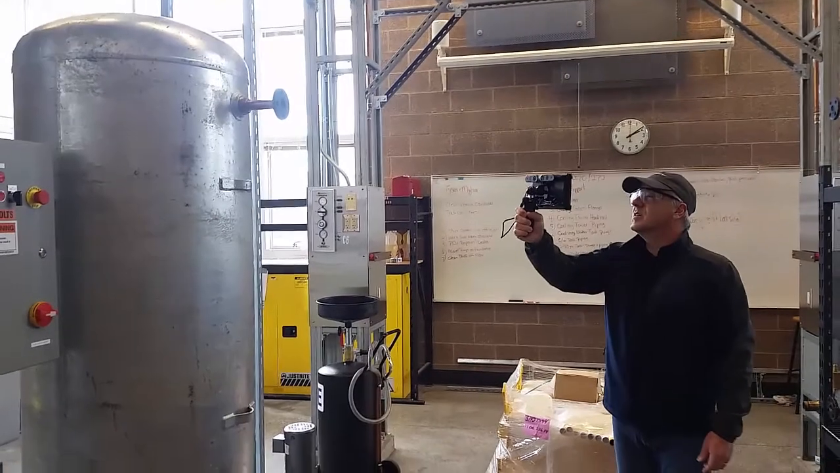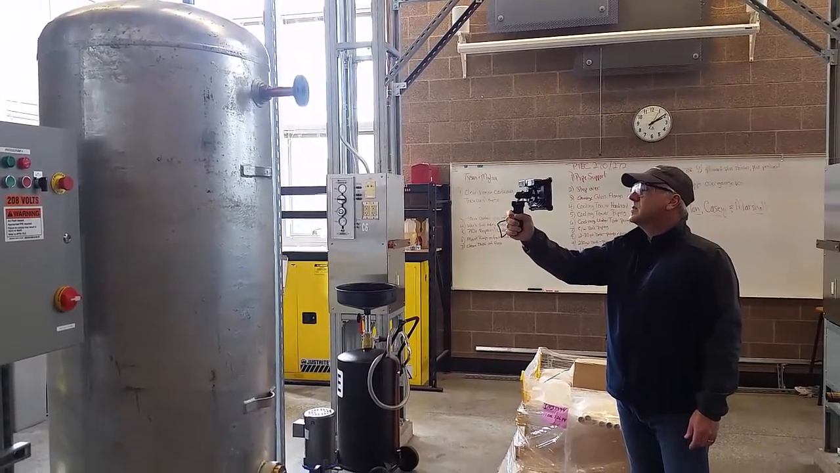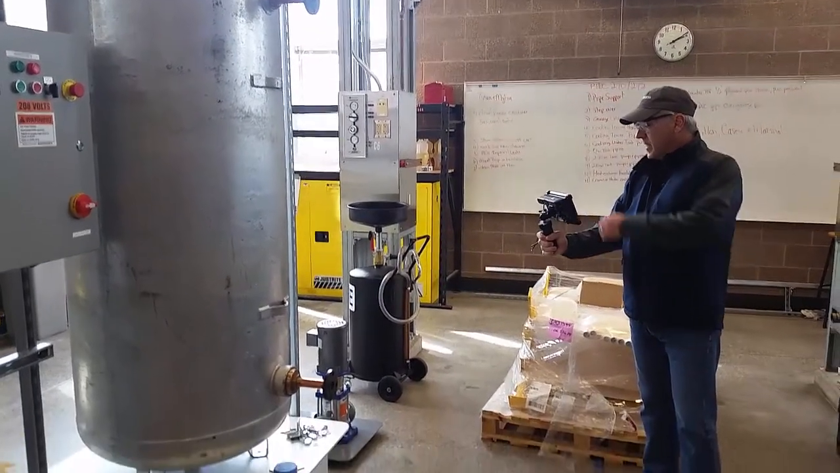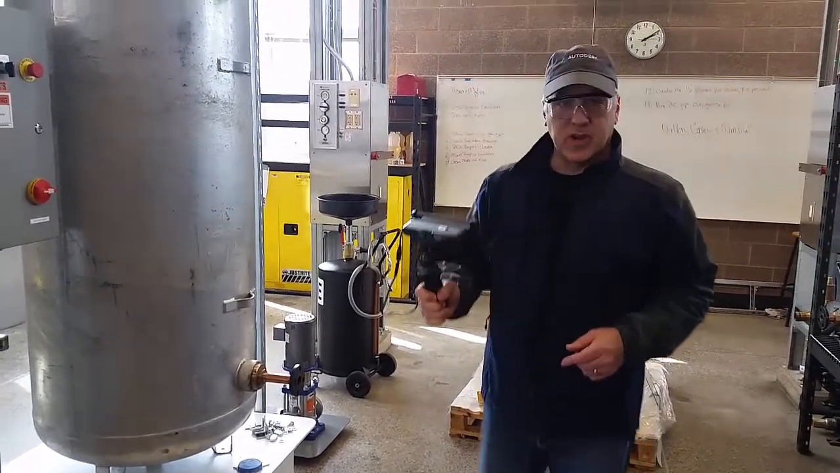Moving around this vessel here, capturing those nozzles. And that's good. Now I'm going to hit finish on the tablet. Next, we're going to bring it into ReCap.